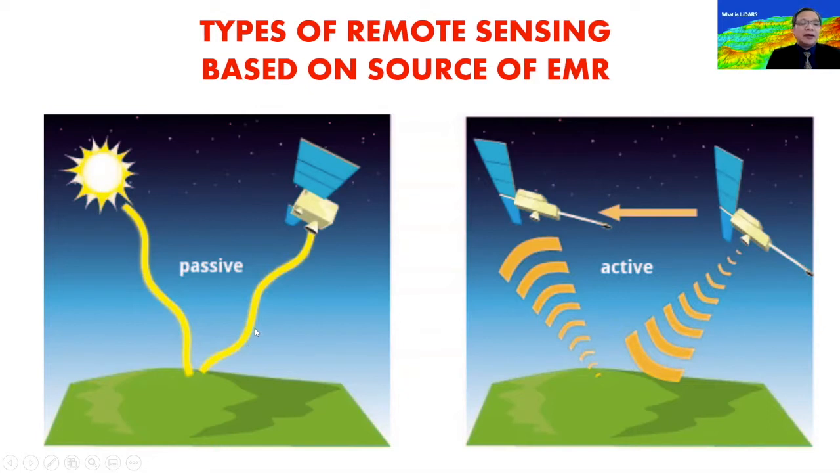Now, there's the other type of remote sensing based on the source. It's called active remote sensing. In this case, the sensor or the platform itself, in this case the satellite, is the source of the electromagnetic radiation, or the pulse, or the signal.